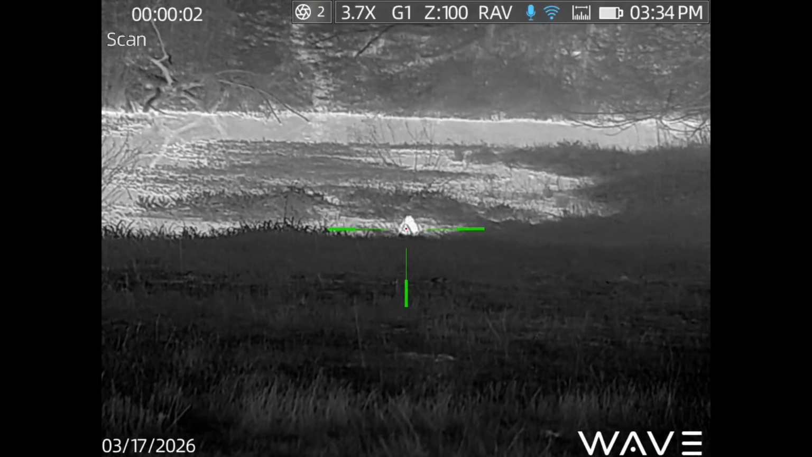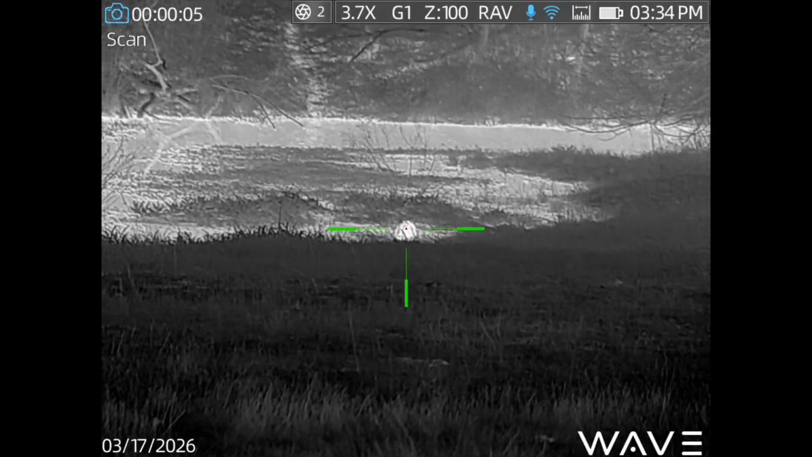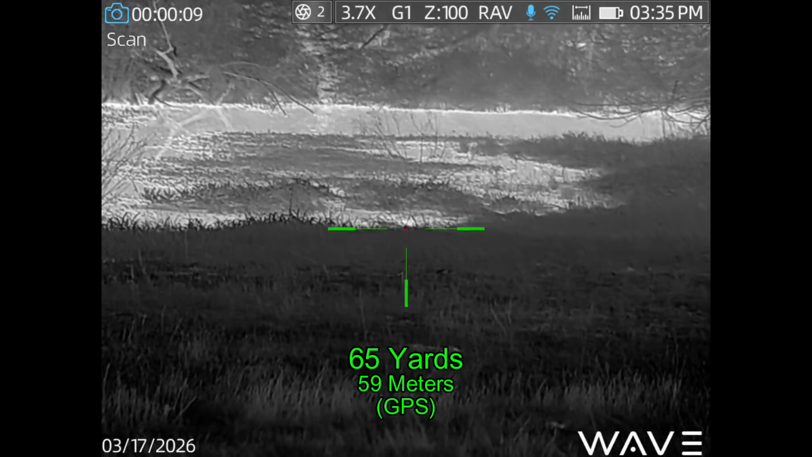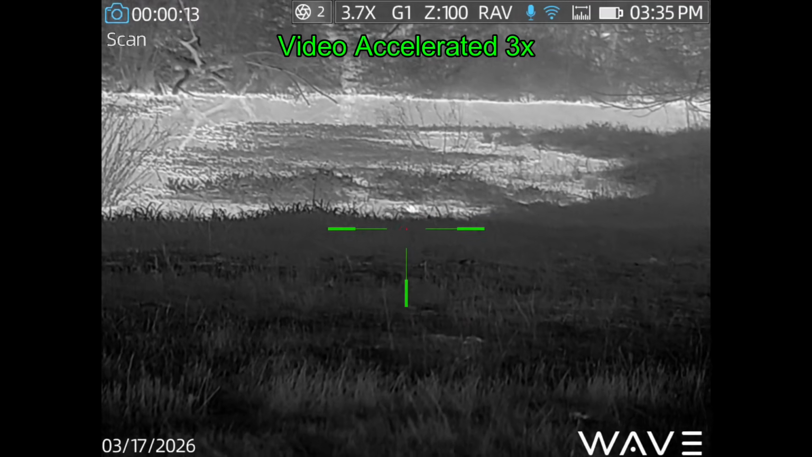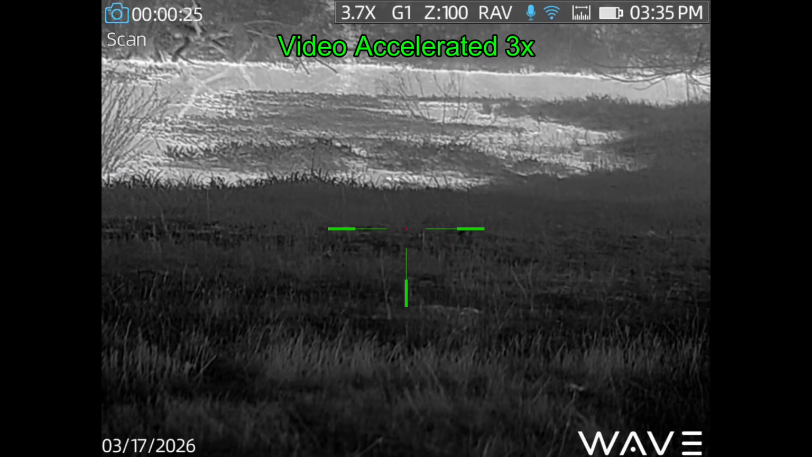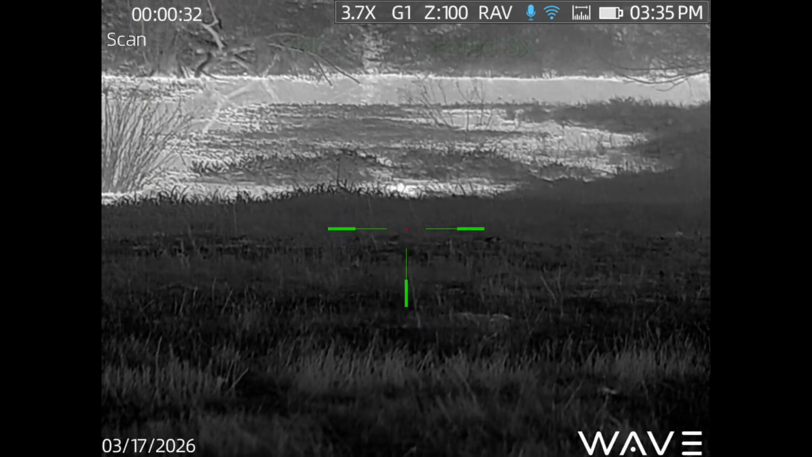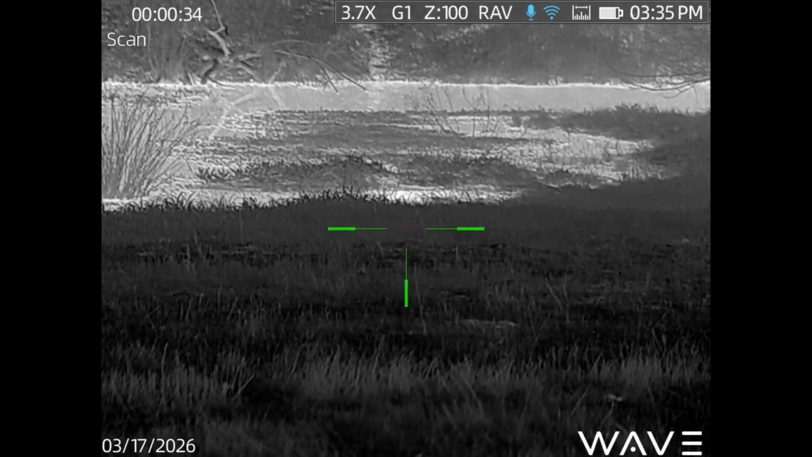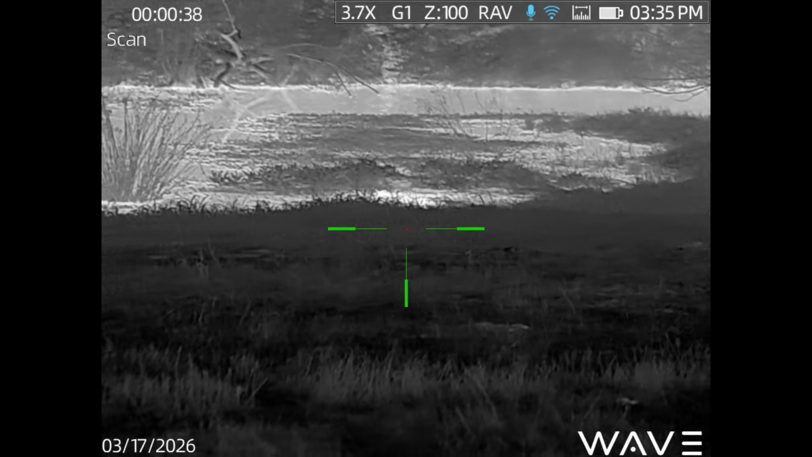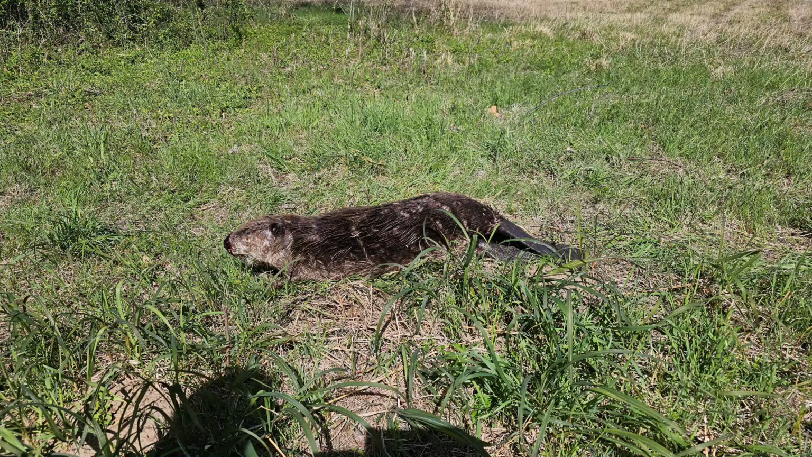Alright, a beaver's come out on the bank. And of course he fell in the water, or she, or it. Beavers are monomorphs, which means they do not have any sexually diagnostic characteristics. And we have the curly shuffle exposed externally. And so yeah, beaver is done. Pulled them out of the water the next day.